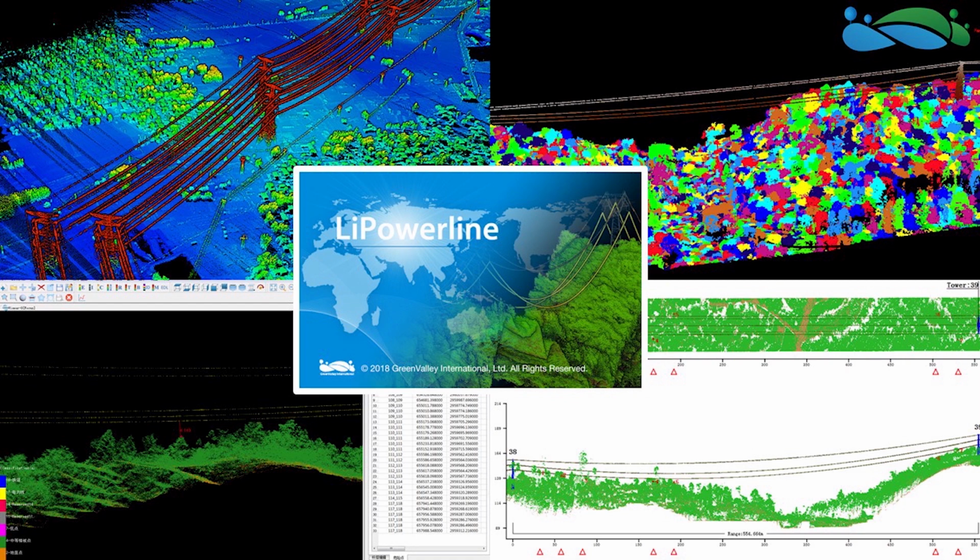We also have the ability to allow you to vectorize the asset. So that would be the towers, the transmission towers, the shield wires, the conductors, create these 3D models of the asset, and then apply some simulation that will allow you to see how those conductors, their sag and sway, will change depending on environmental conditions like ice load, wind, heat.